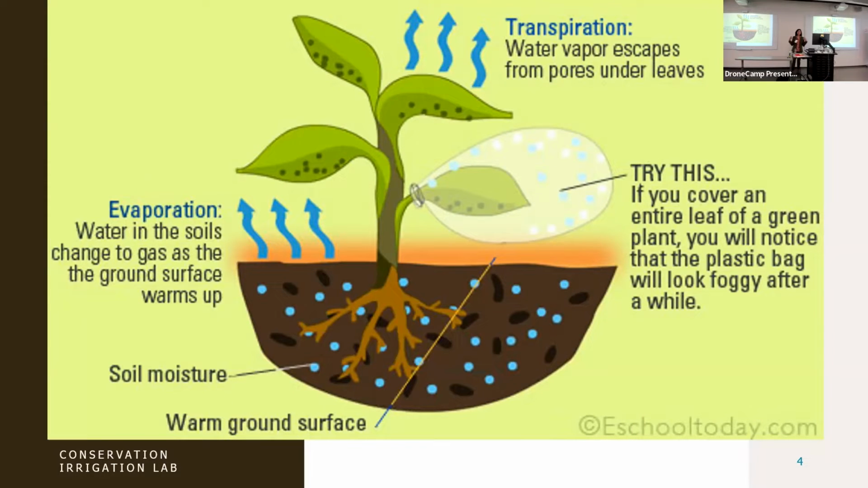So when people talk about crop water use, they're often thinking about evapotranspiration, or ET, and that's the acronym we use for it. And I just think this is neat. It's like, try this at home. If you cover it, you'll be able to experience ET. So that works. I've done that before I put this slide up.